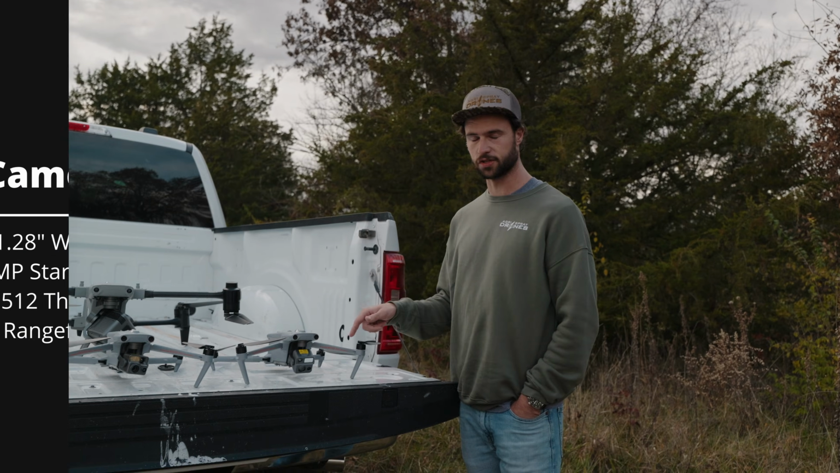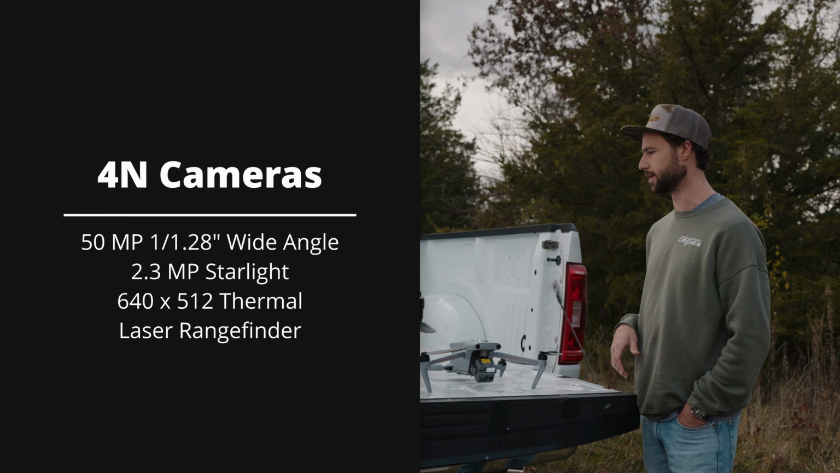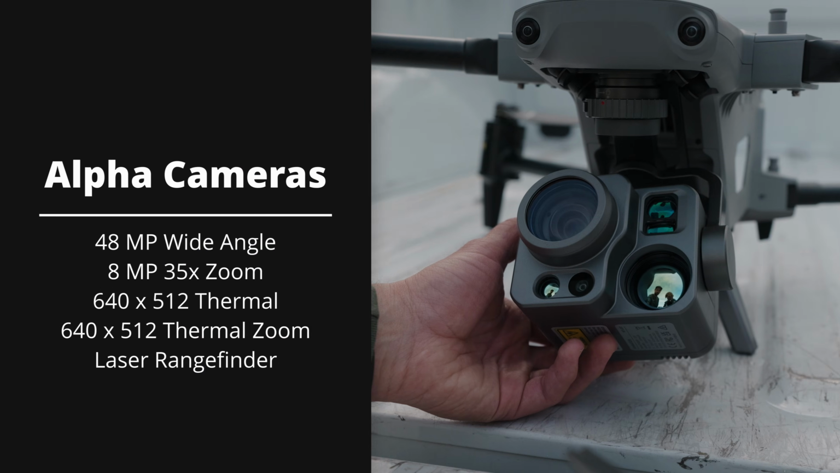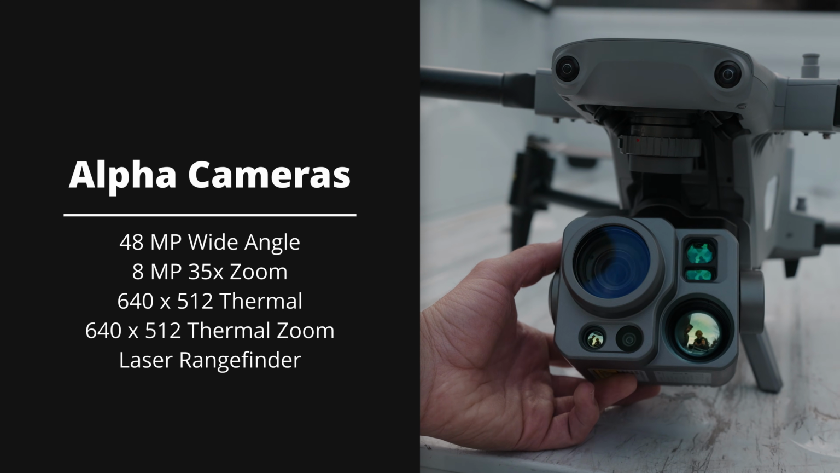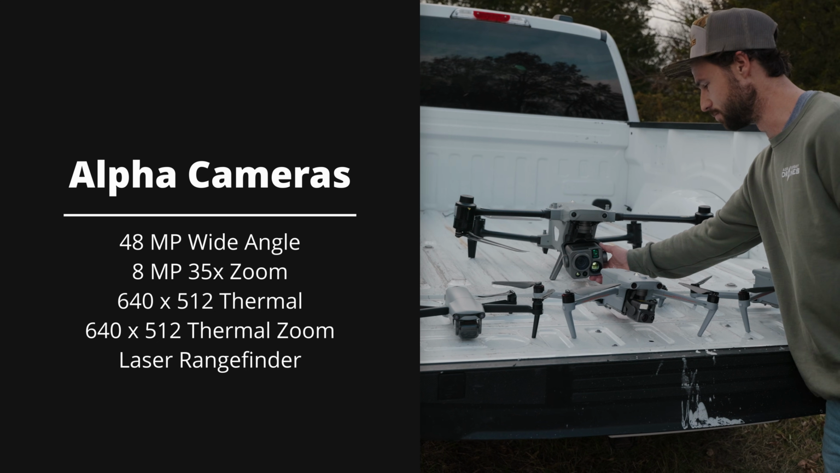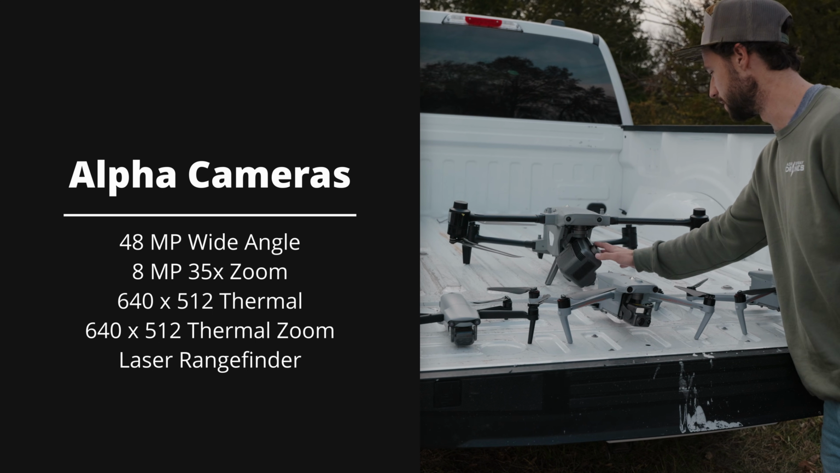Same story here, but this has a starlight camera, so it can actually pretty much fly in complete darkness and still get a pretty good image. And the Alpha has a massive camera array with twin thermal cameras, a very beefy wide-angle lens, and a beefy telephoto lens as well. So pretty incredible zoom capabilities on this, as well as rangefinders on this guy.